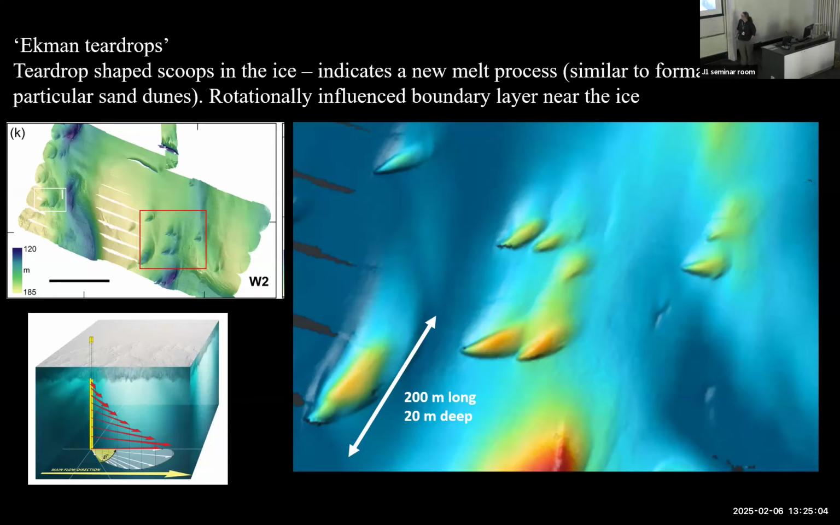We have a hypothesis, and that's one of the things we were hoping to maybe see in the lab: that this could be due to Ekman veering of the flow underneath the ice. The Ekman spiral under the ice looks a little bit different compared to the one when wind blows over water, but it's sort of similar.